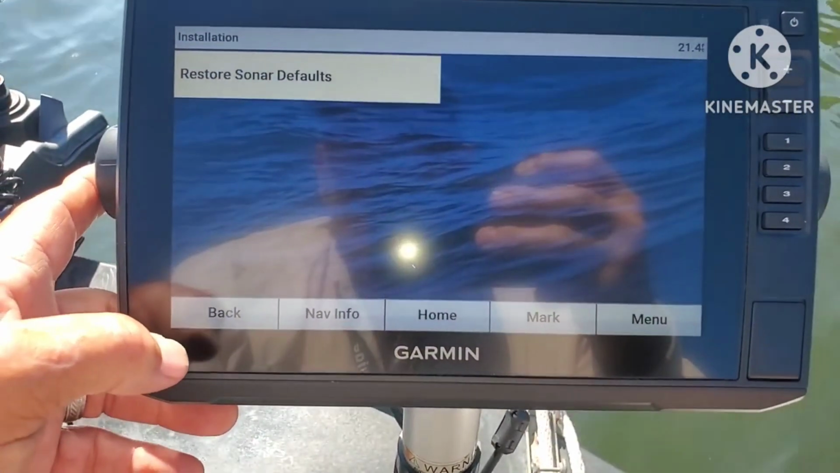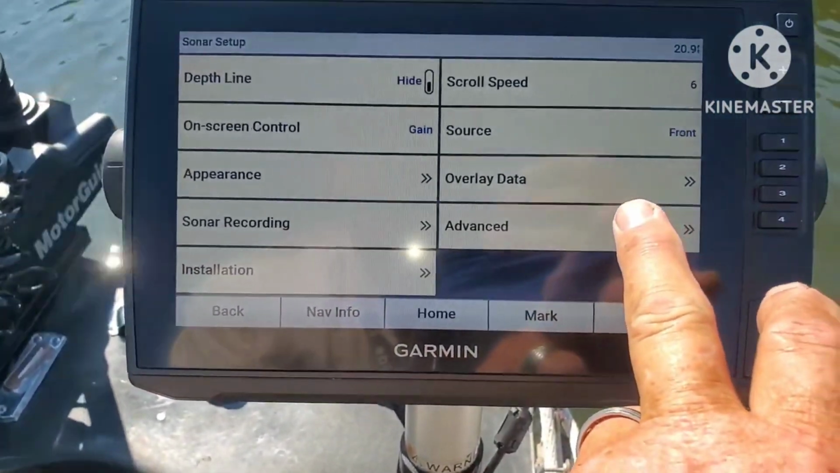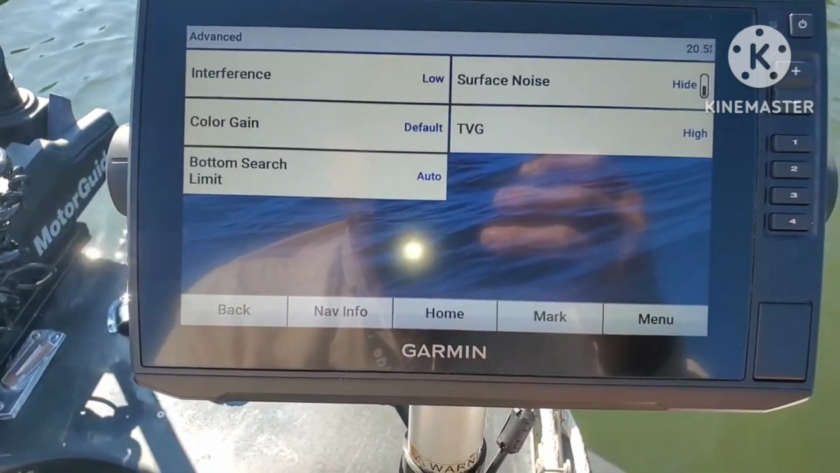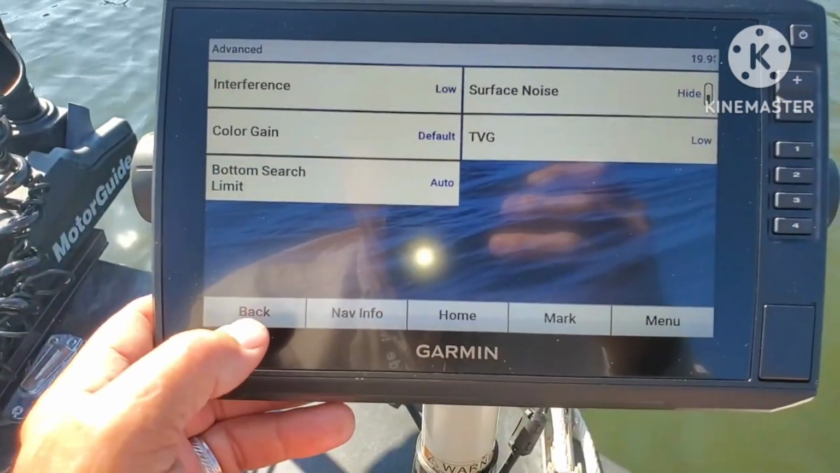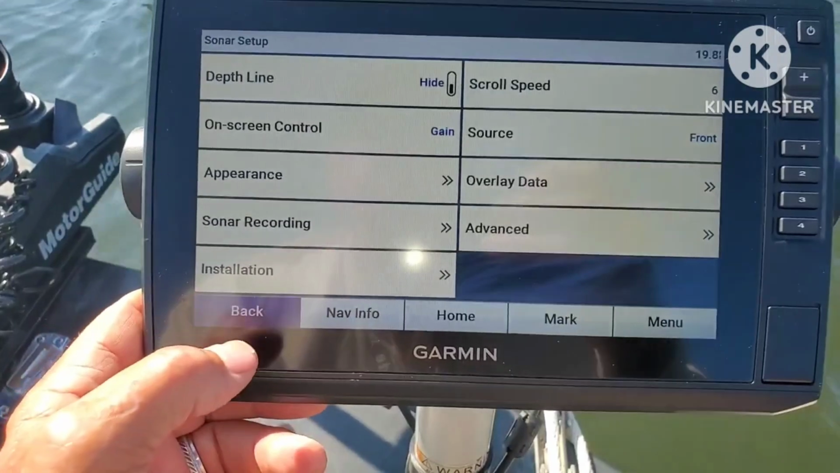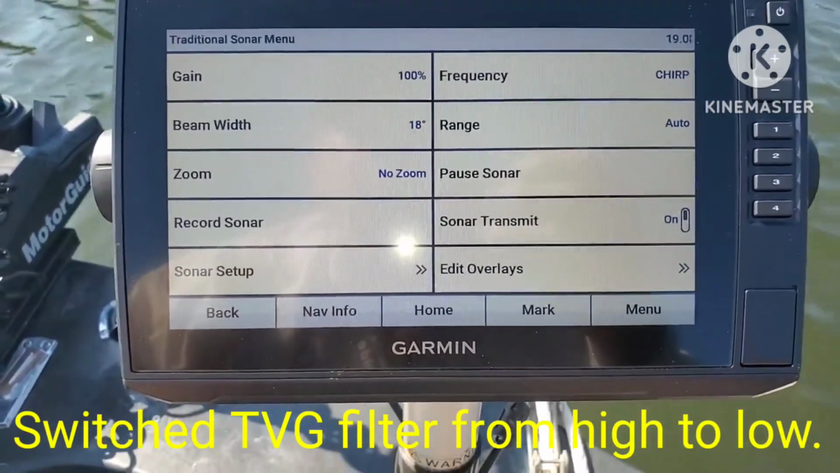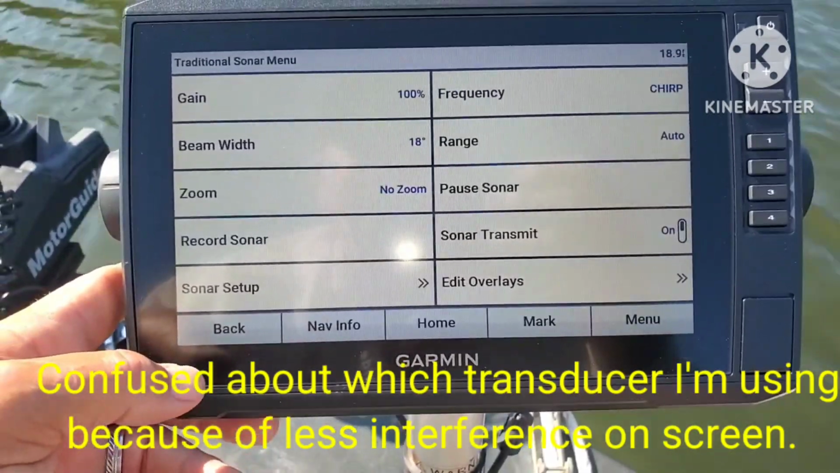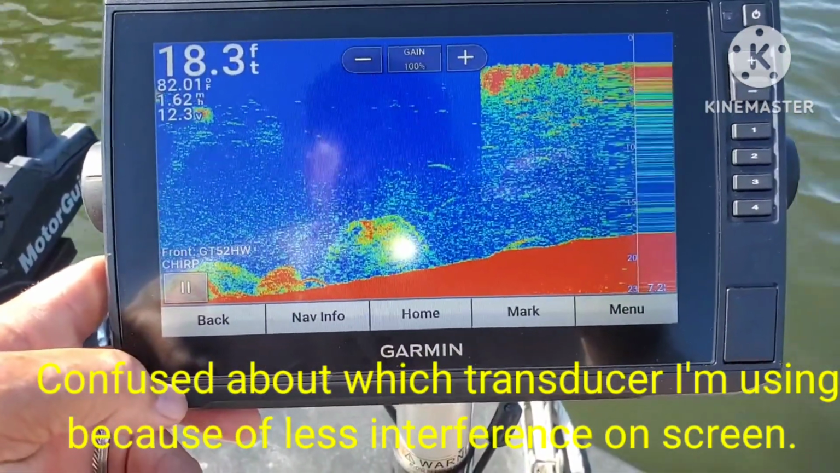Go back to installation. Let's go back. Advanced. I'm literally not sure which piece I am operating on at the moment.